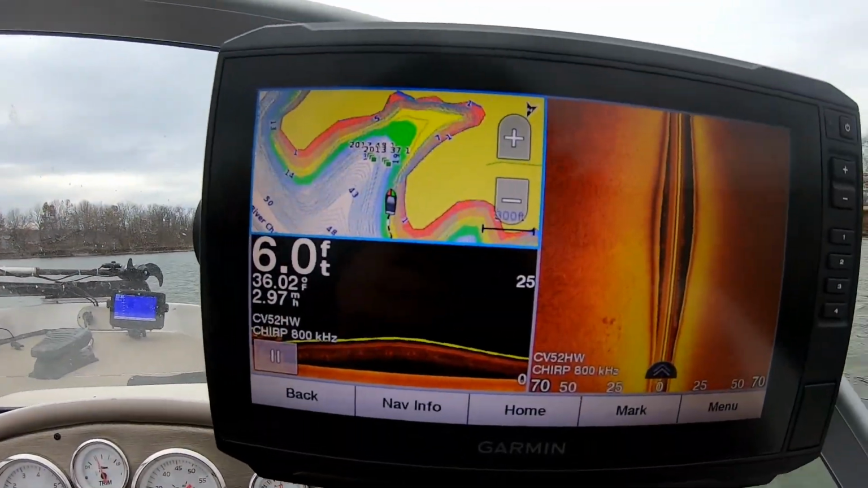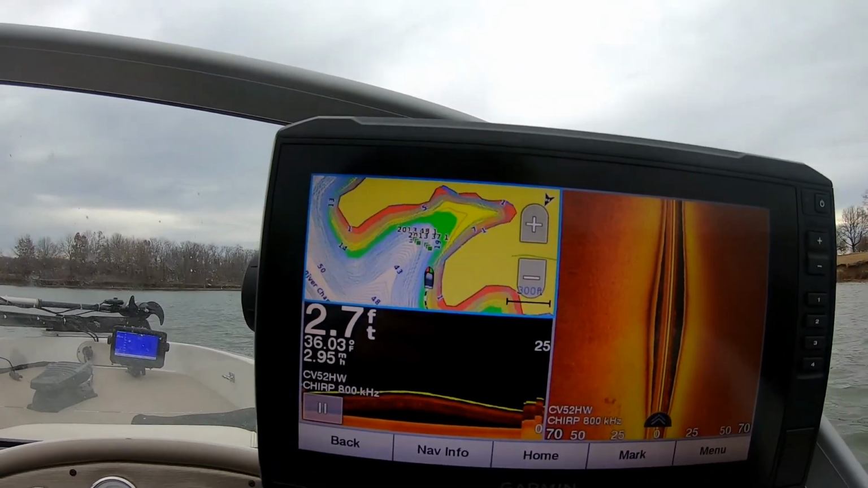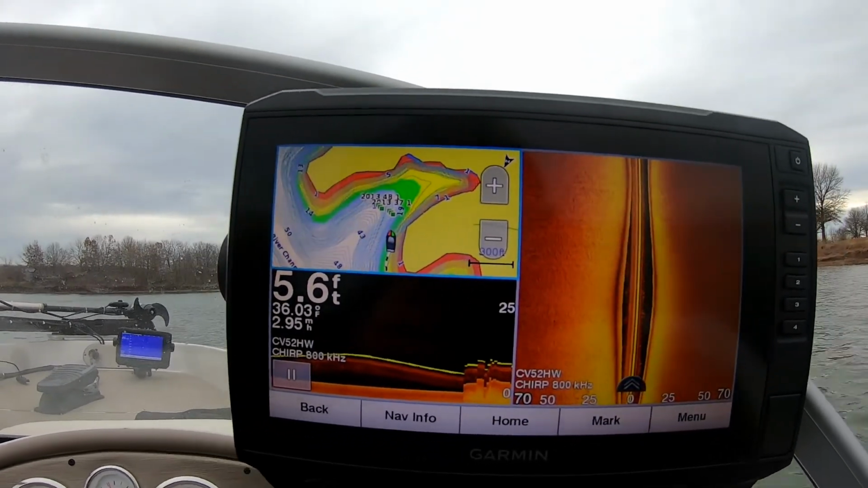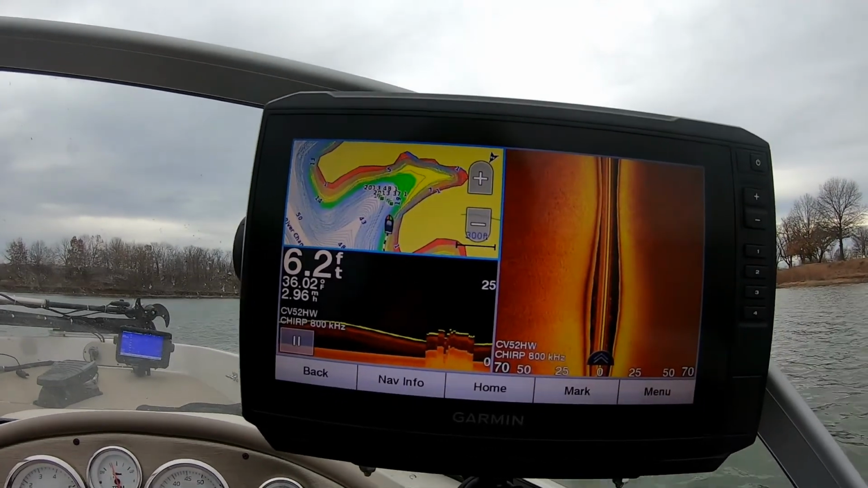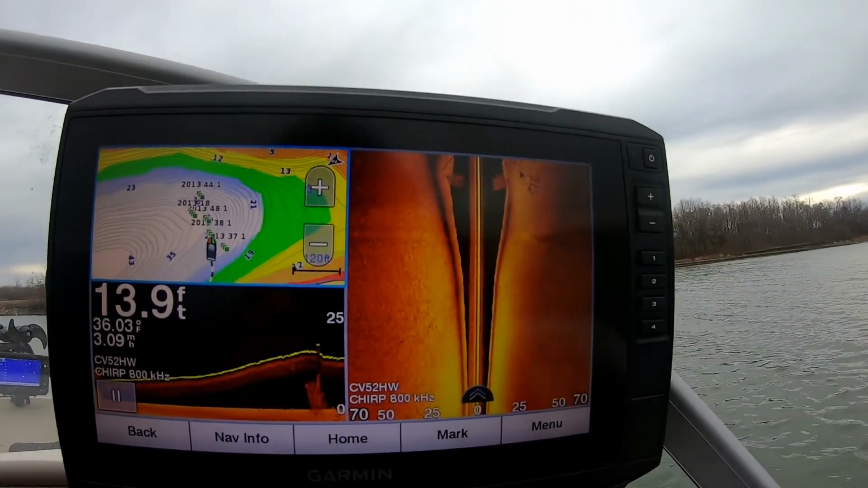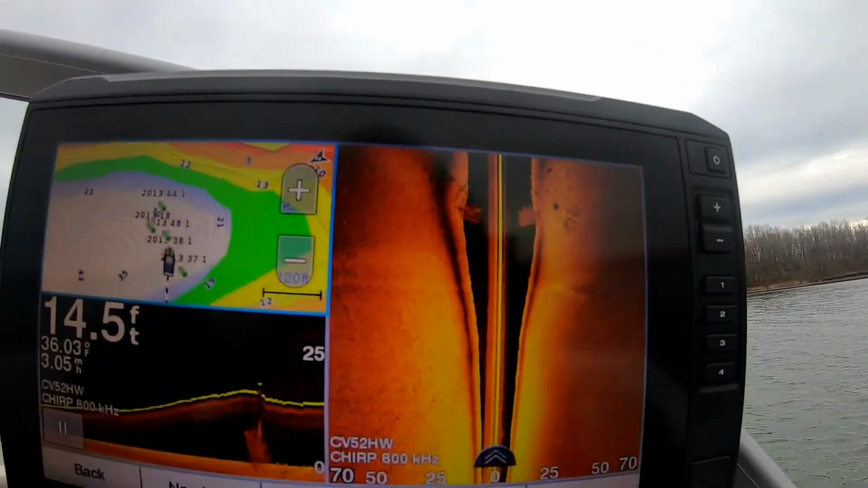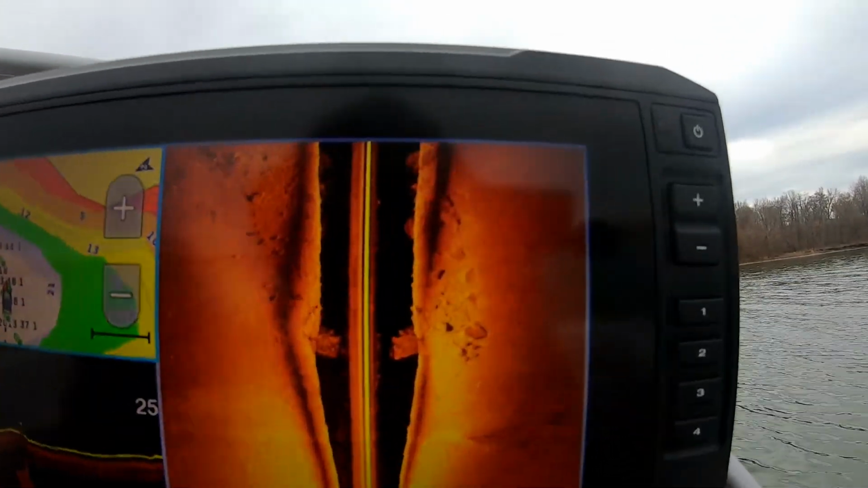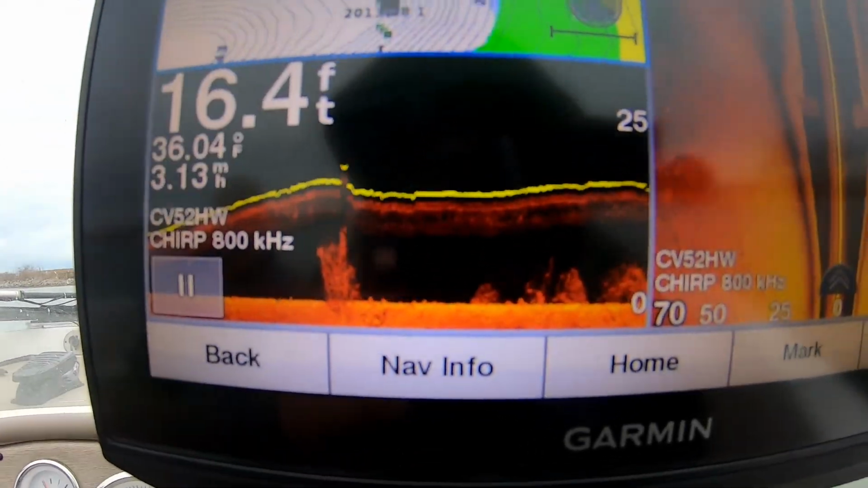Alright guys, we're coming up on 3 more brush pile markings. You can tell it's in the middle of a cove in that pre-spawn transition area where it goes from 43 foot all the way up to, what is that, 19-ish. And let's see if we can find some more brush piles. Oh, there's some right there. Oh, there's some more right there. Bunch of them. You can see them on the down scan as well.